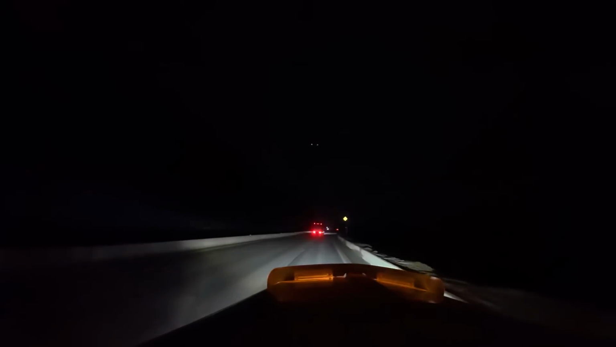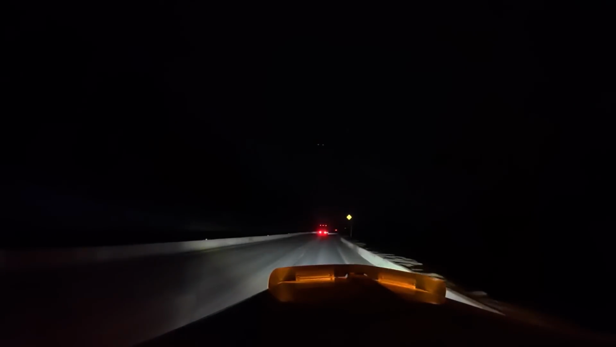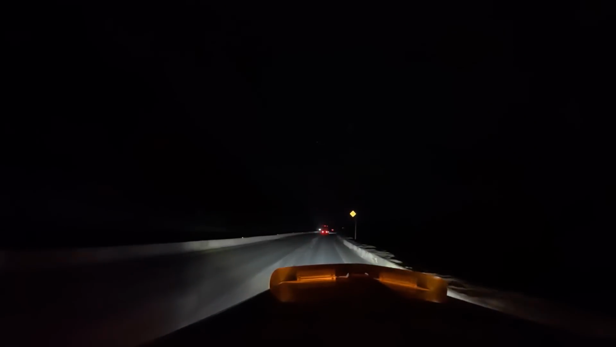Showed up at 7 a.m. They had a bunch of lumber in the unload zone, so it took them like an hour and a half to clear that out. Showed up at 7 a.m., but they didn't start unloading me until like 8:30.